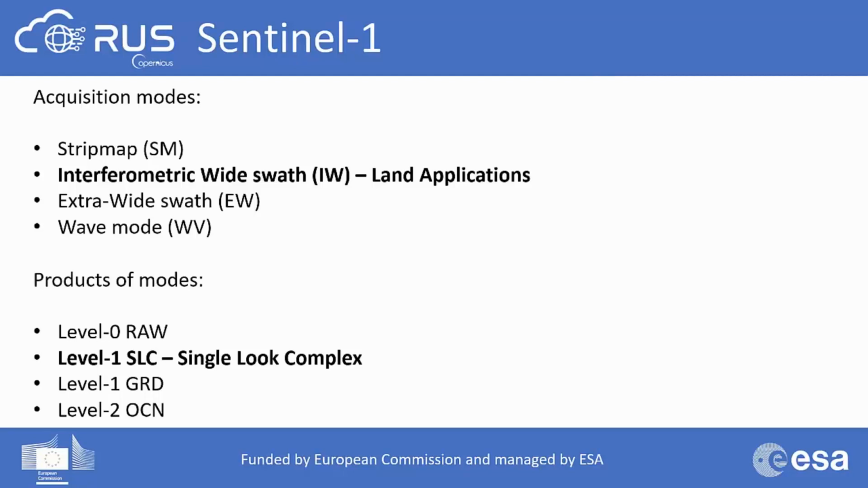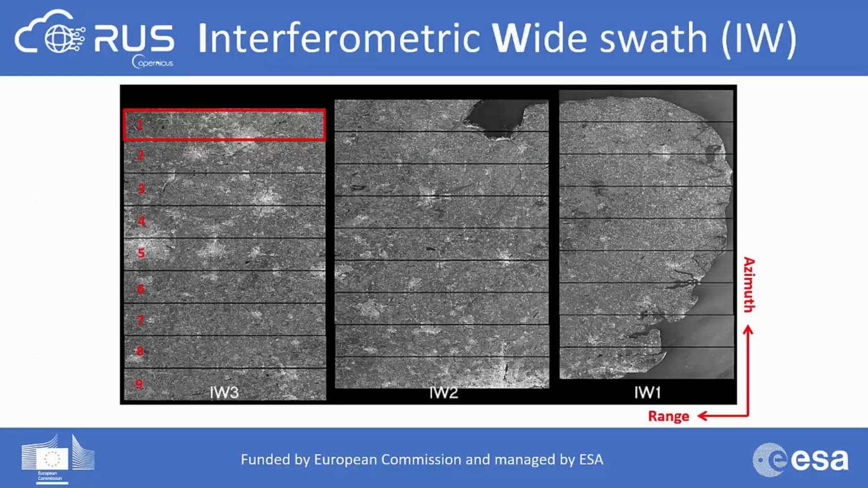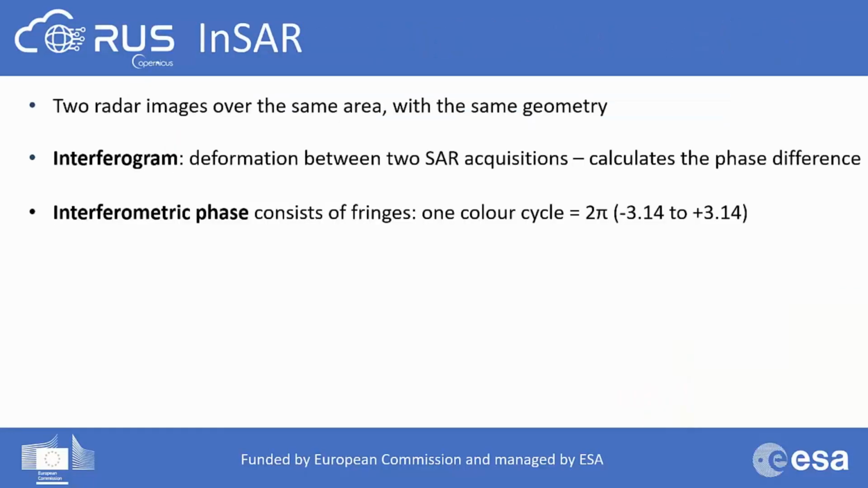Of each we will use SLC, since it contains complex data of amplitude and phase that is necessary for interferometric processing. In the next slide, you can see the 3 subswaths, the interferometric wide swath, and the 9 bursts of each subswath. But let's talk a bit more about interferometry.